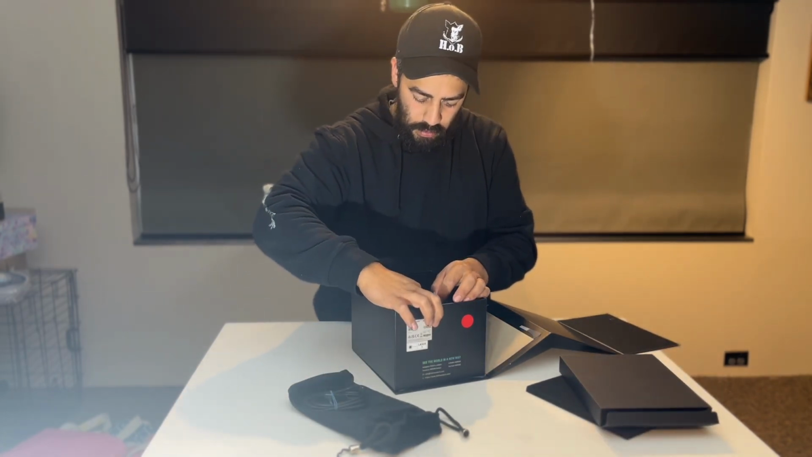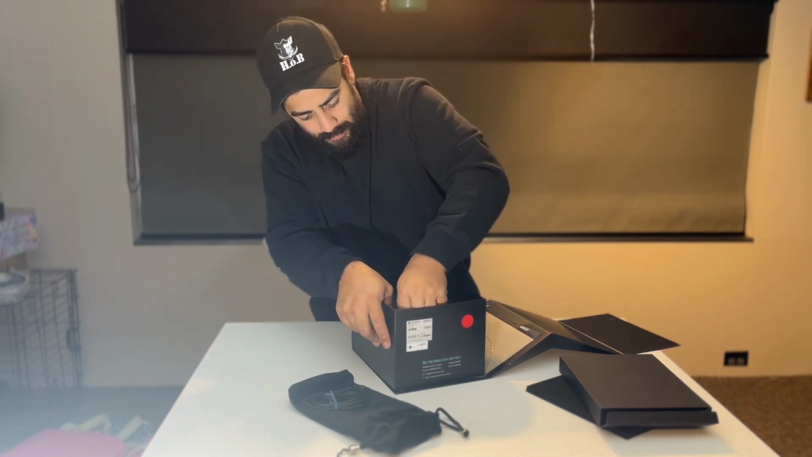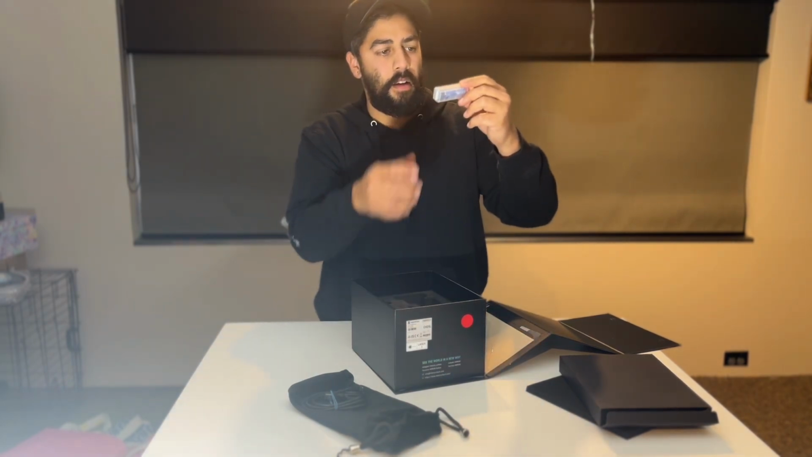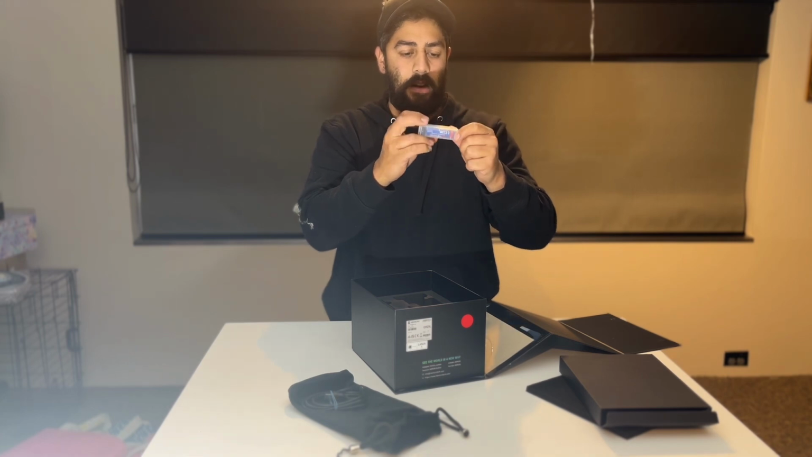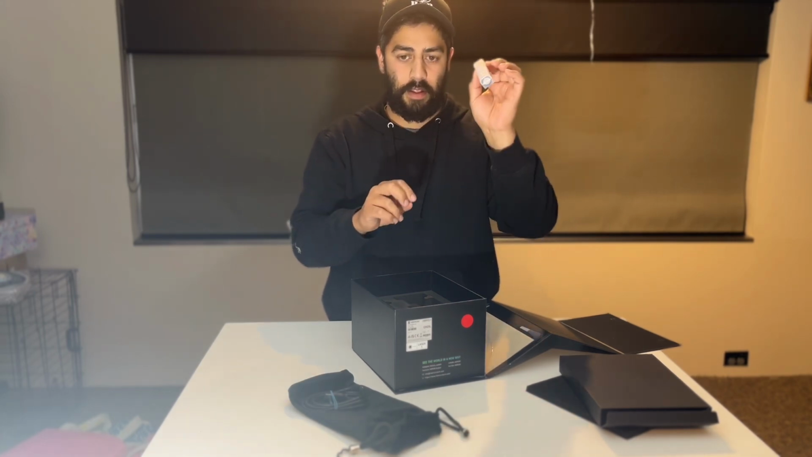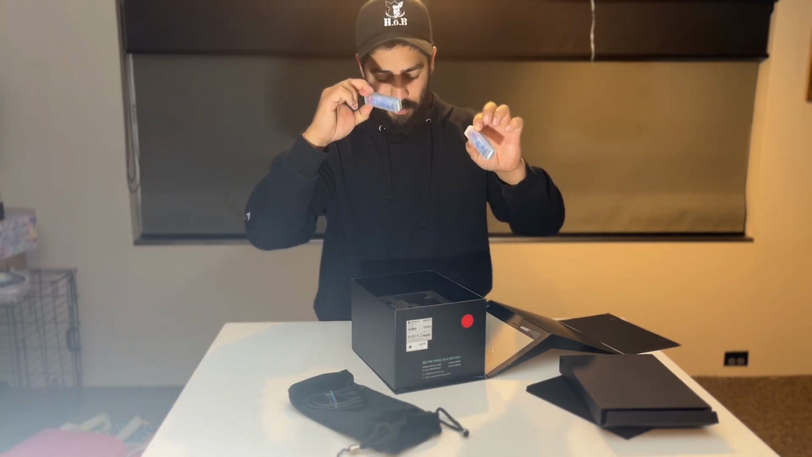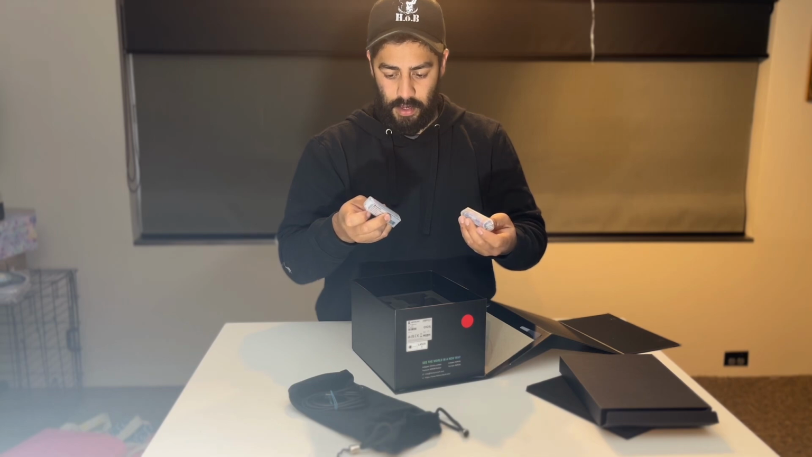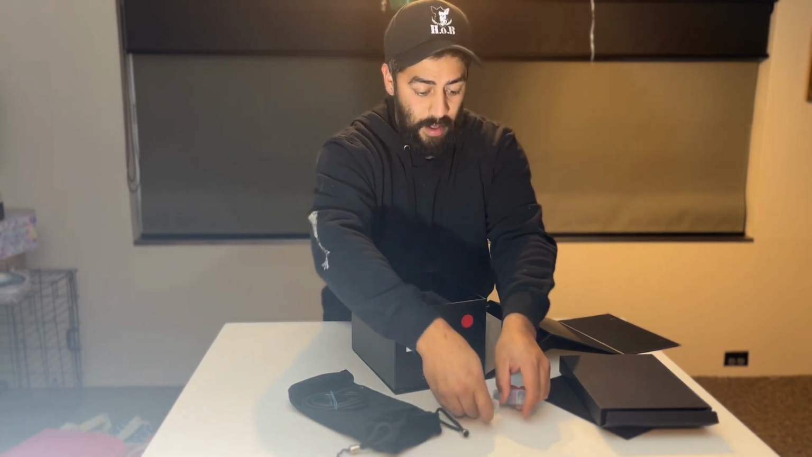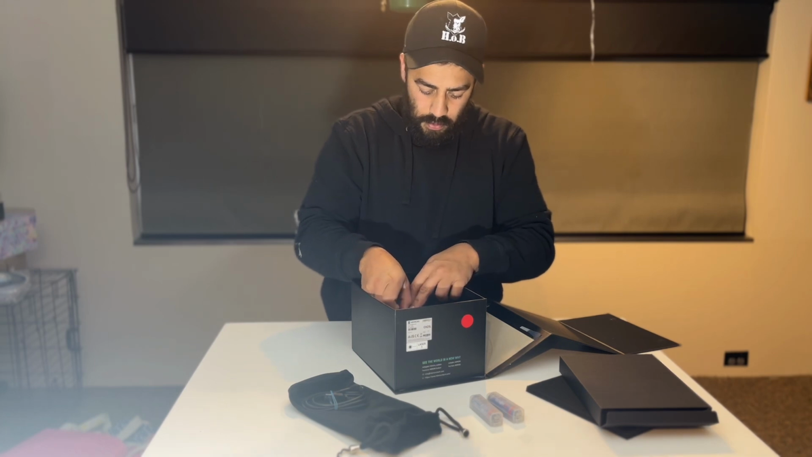Oh shit. Holy shit. Let me get that. Same as that night vision scope, the Alpex 4K light comes with that big fat battery. It comes with two of them. That's sick. That battery fits my lead lens torch as well, which is perfect.